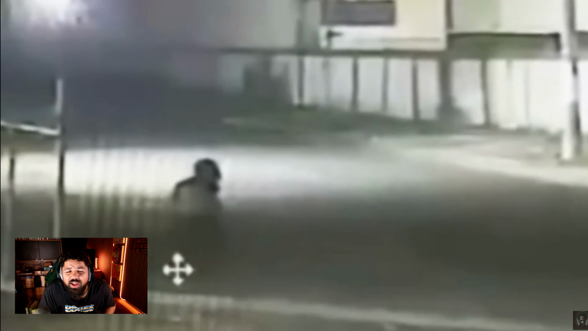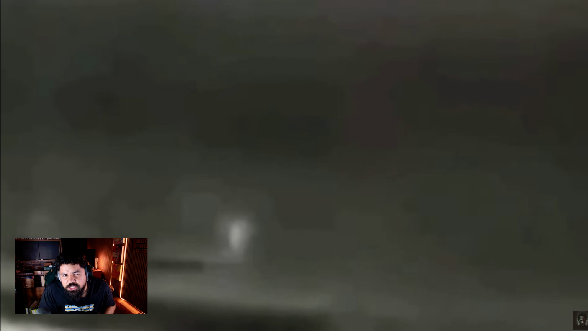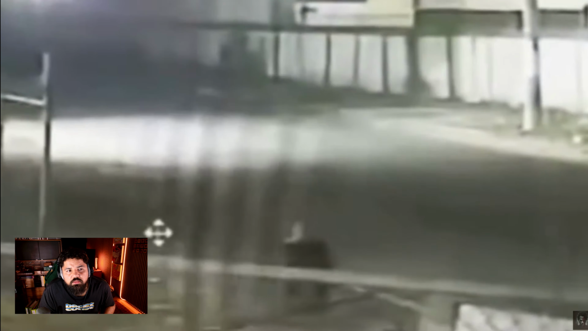At first, it looks like a person limping toward the camera. Something seems wrong with the way they walk, but as they get close to the gate, the top half of their body suddenly vanishes into thin air, like something out of a horror movie. Skeptics quickly said it was just a camera glitch. However, experts used several light filters, even infrared, and they all showed the exact same thing.